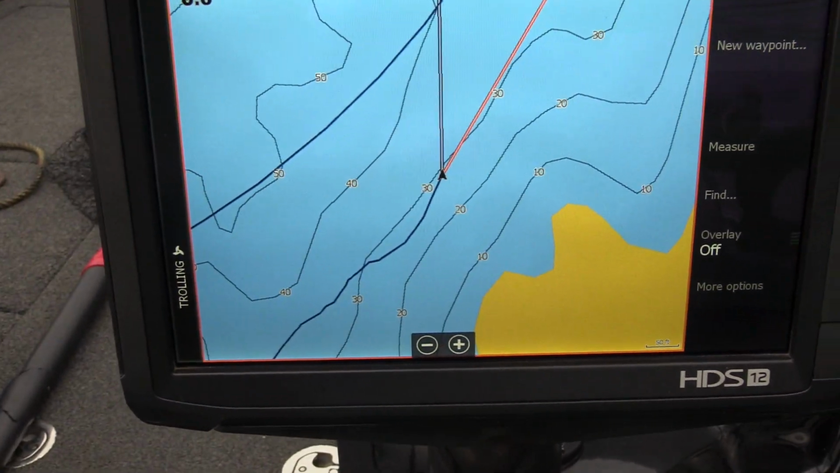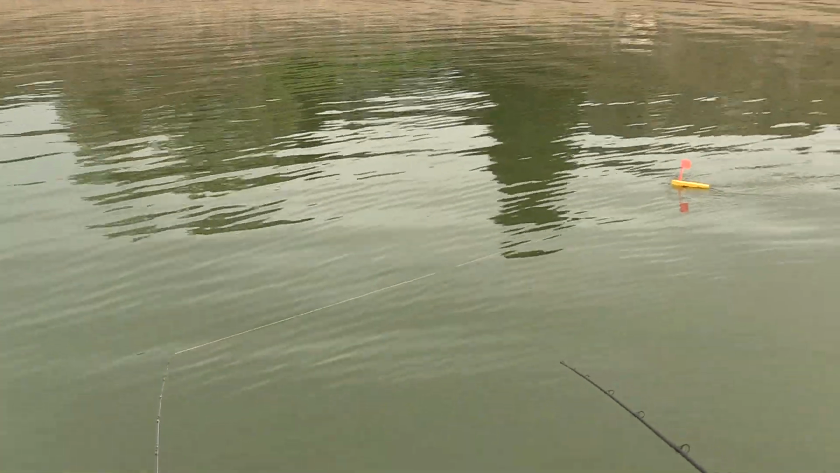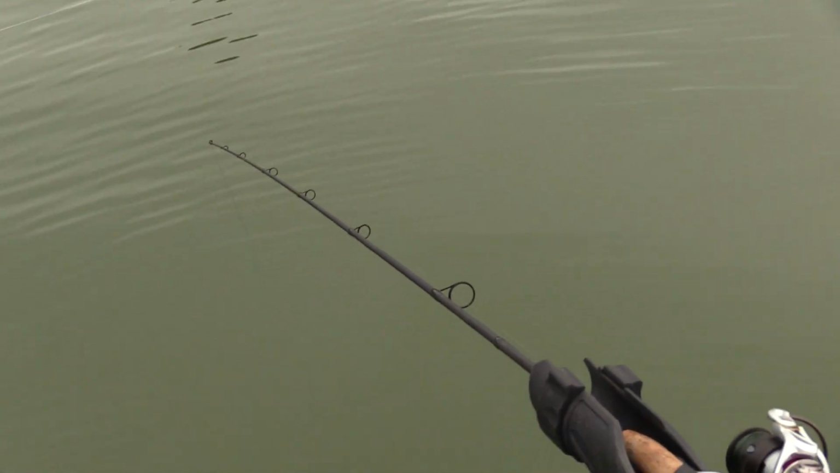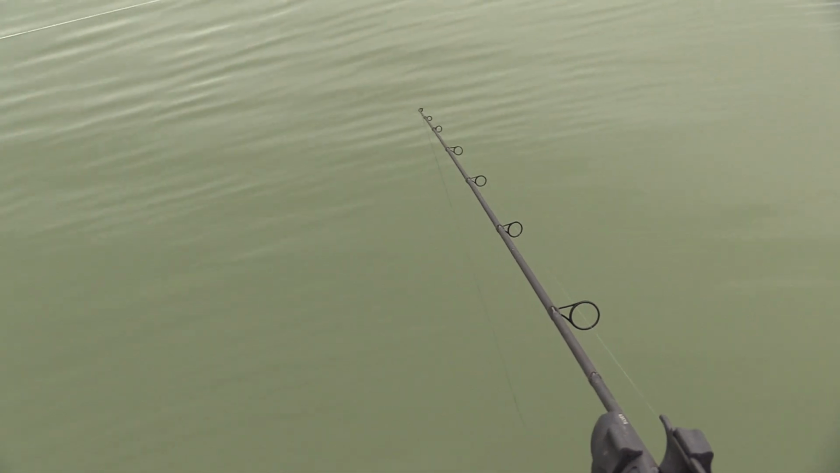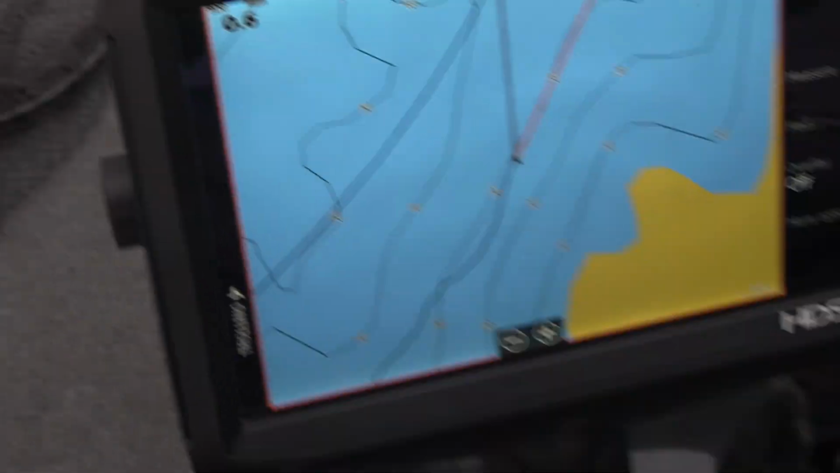And then on the graph, of course, I got my lake map, and then there's the setup there. Got the board running out, and then I will grab that rod and hold that rod there. But that one's just dropped down, rubbing off bottom with just a regular Lindy rig. Moving real slow. I'm moving at 0.6 miles an hour right now.